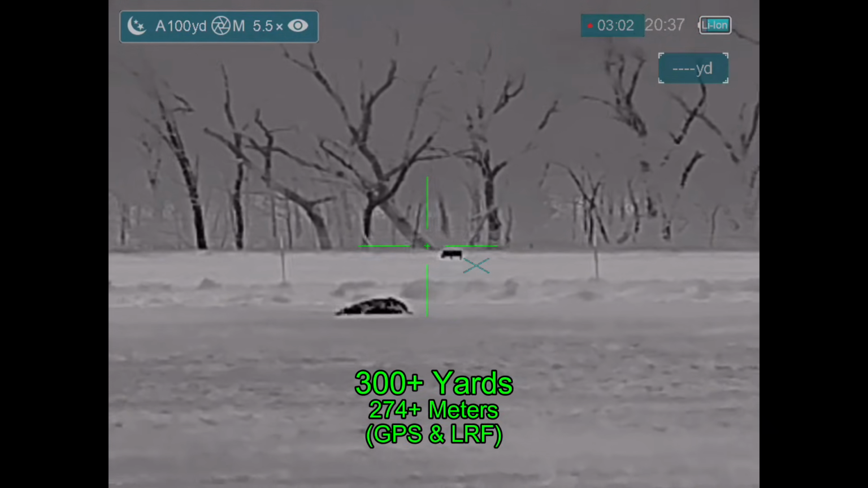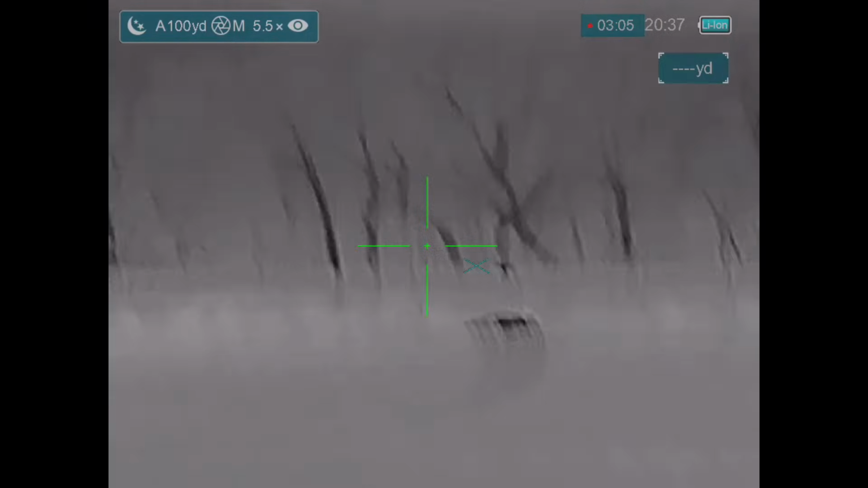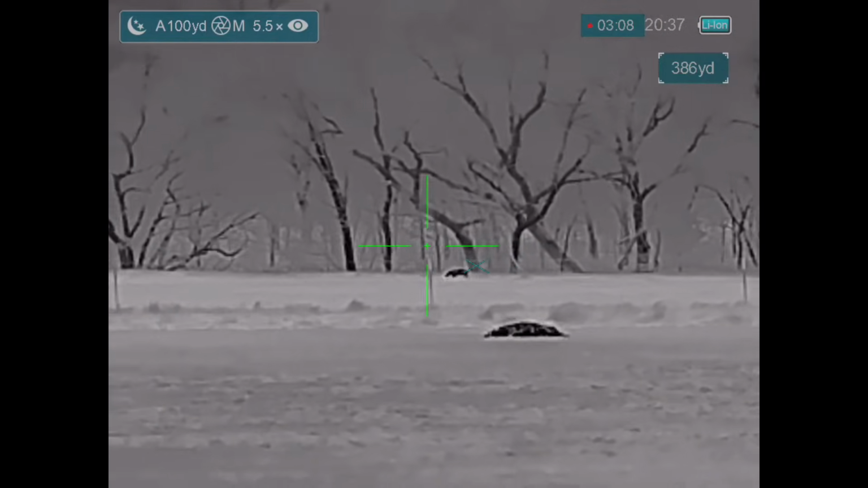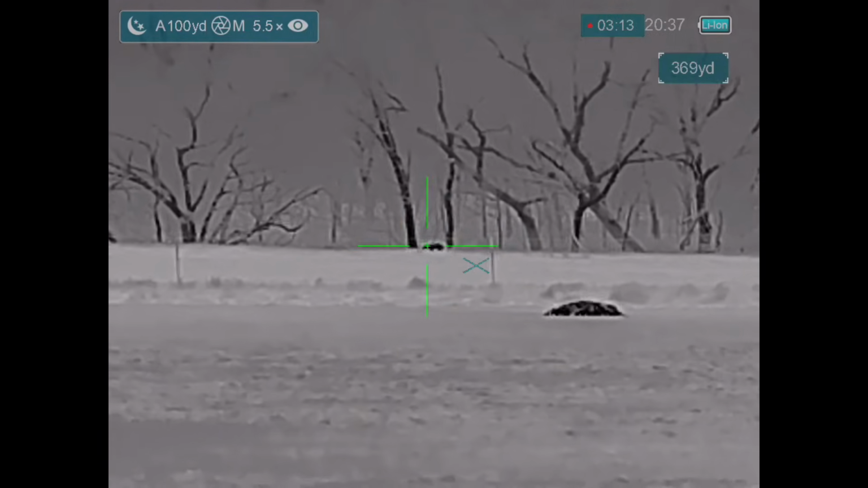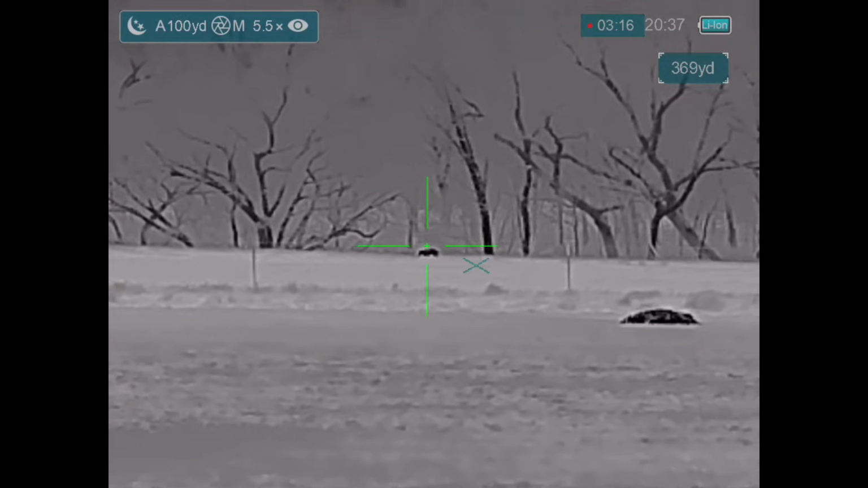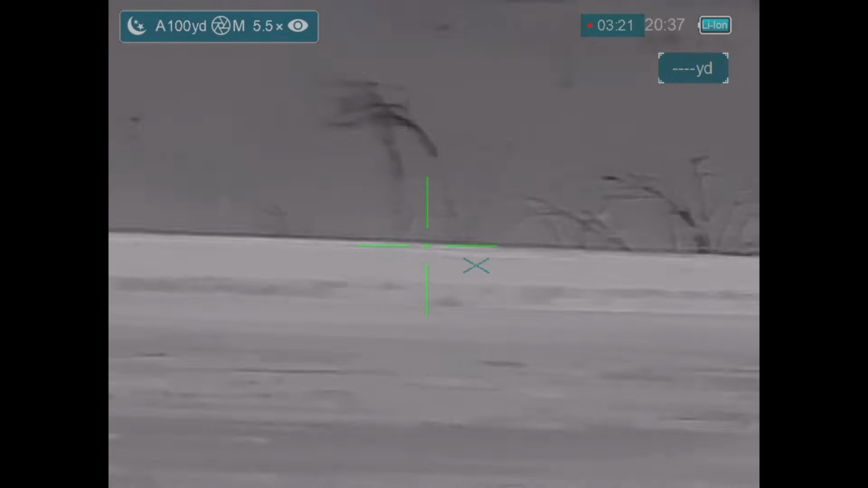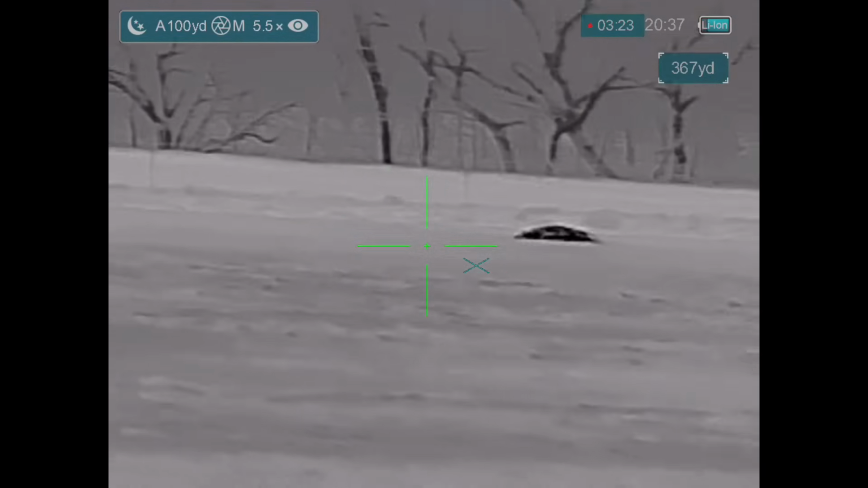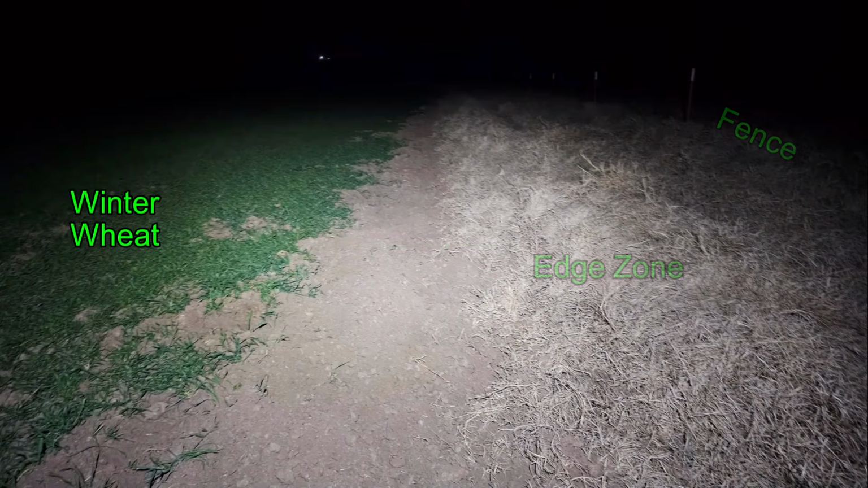And I haven't hit a wire so far, and I'm trying to avoid shooting any wires. I cannot tell that that one connected. It certainly may have missed, but it got the hog to move on a little bit further. And then it just goes down right there. Unfortunately, I did not find that hog when I searched for them. I know where the first 2 hogs are, and now I'm going to look for the 3rd hog, and in doing so, I'm going to leave the field that I'm in and cross the fence.